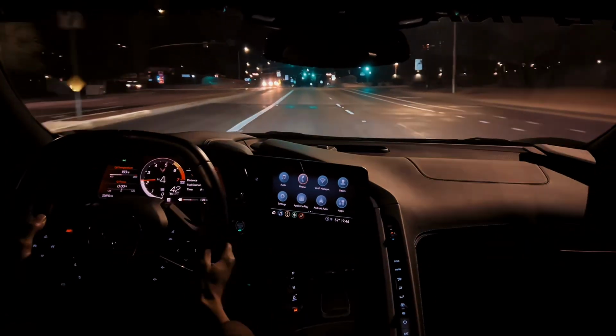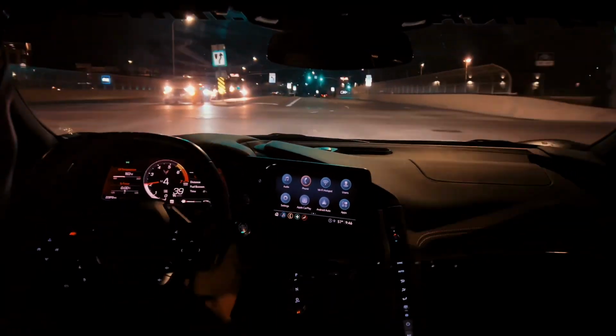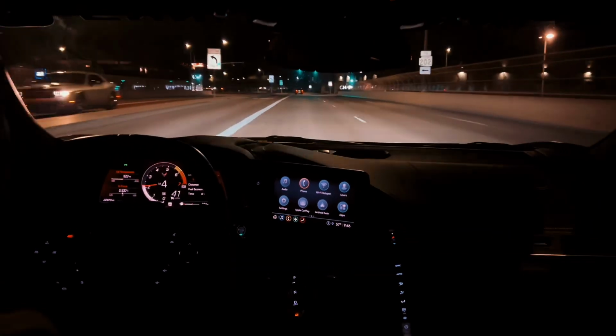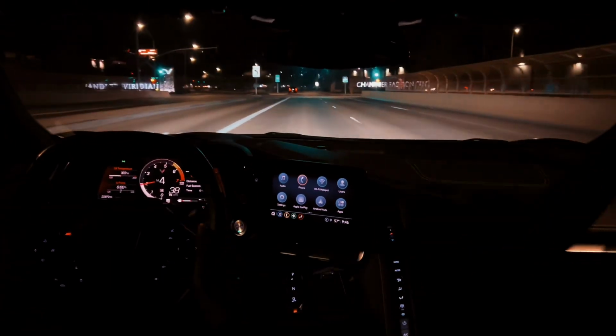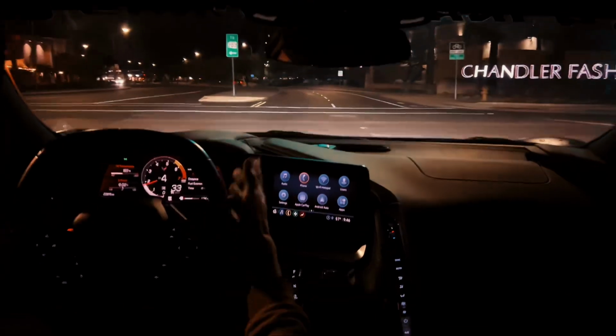This is a car that'll put a smile on your face, no doubt. 490 horsepower isn't, well, actually, what am I talking about? That is a lot of horsepower. And that's crazy to say by today's standards.